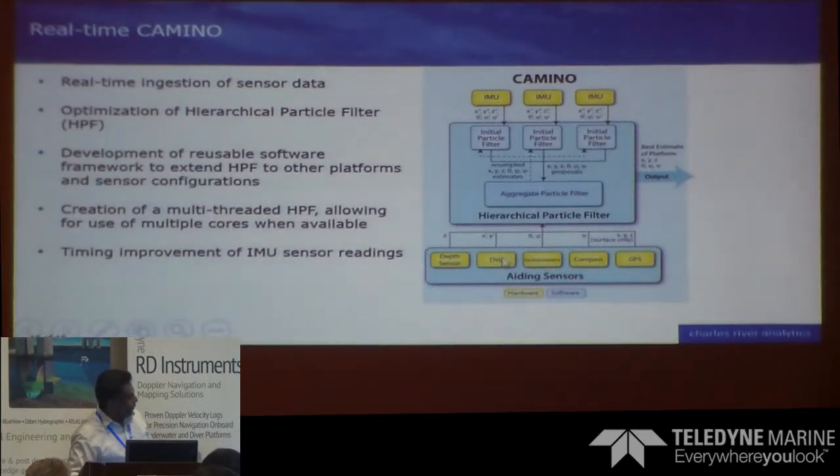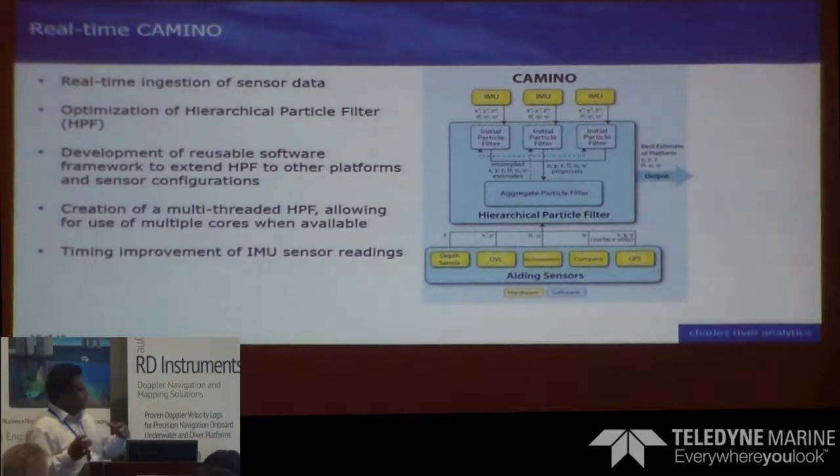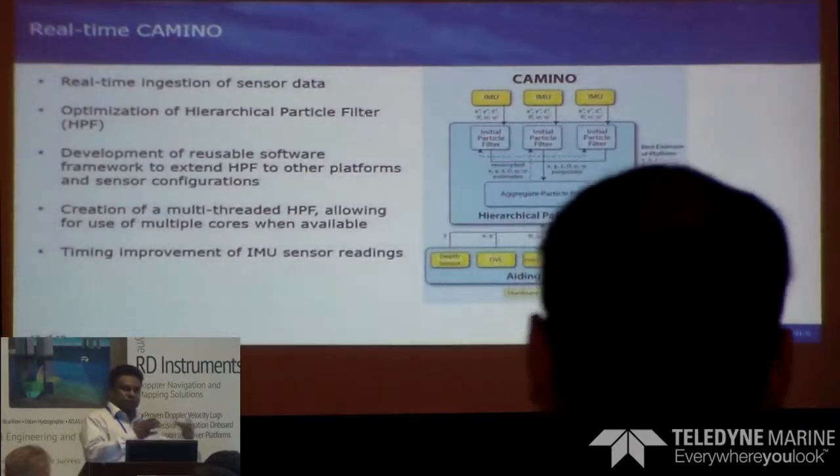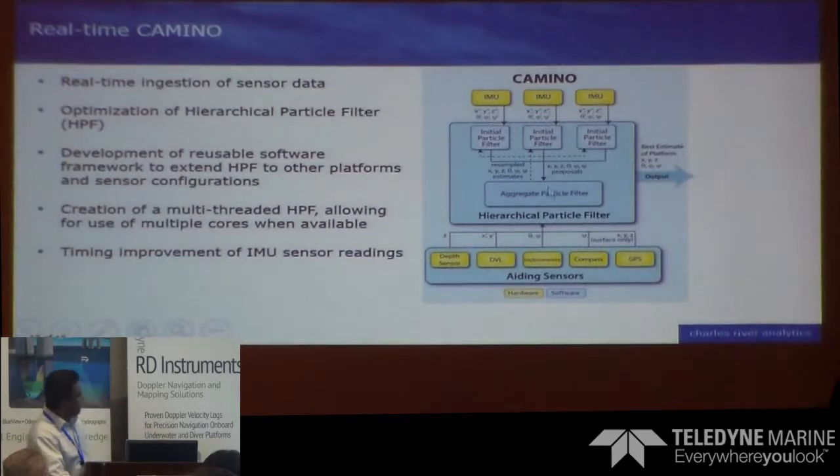And also with the Doppler velocity log, if you have a REMUS system, for example, you have a DVL mounted on the vehicle, so you use that speed information to strengthen the confidence of your pose estimator.